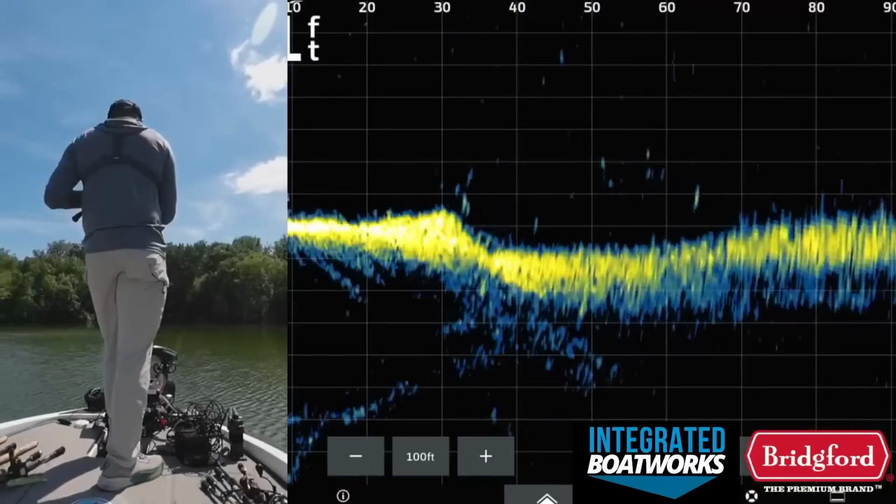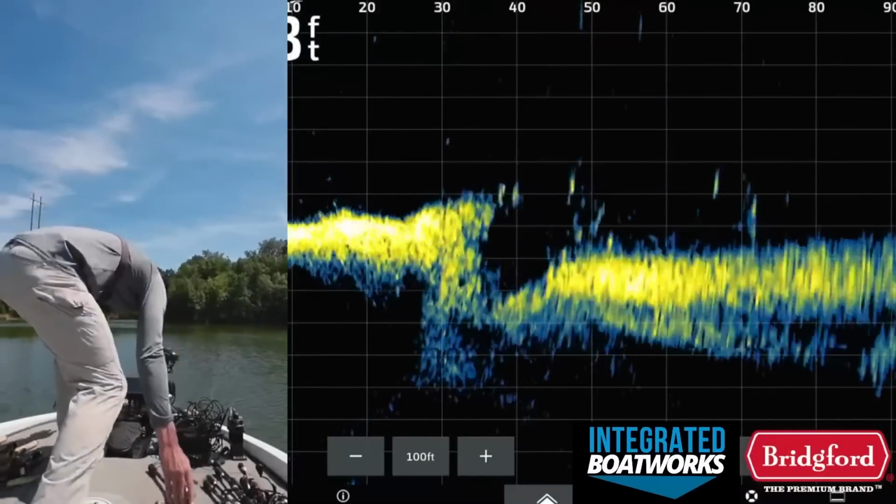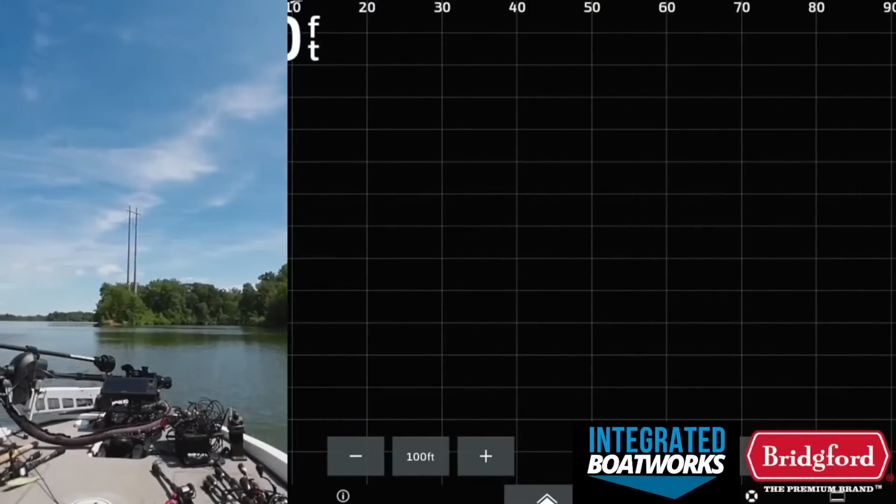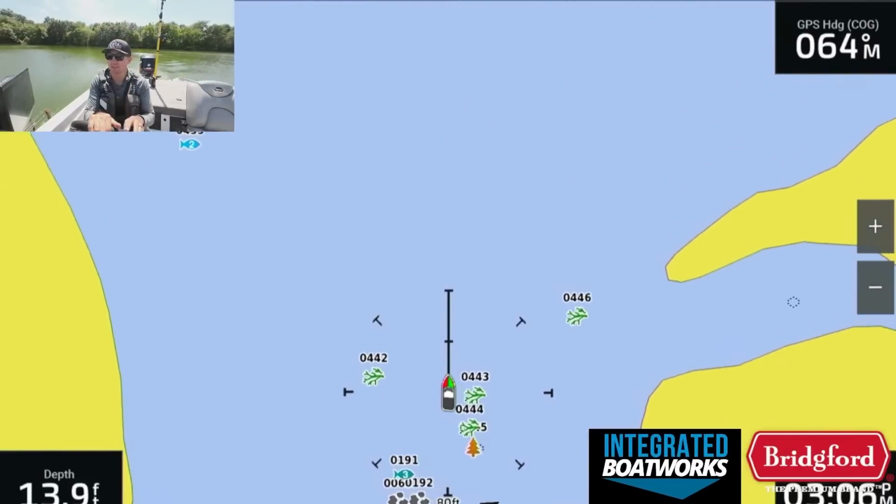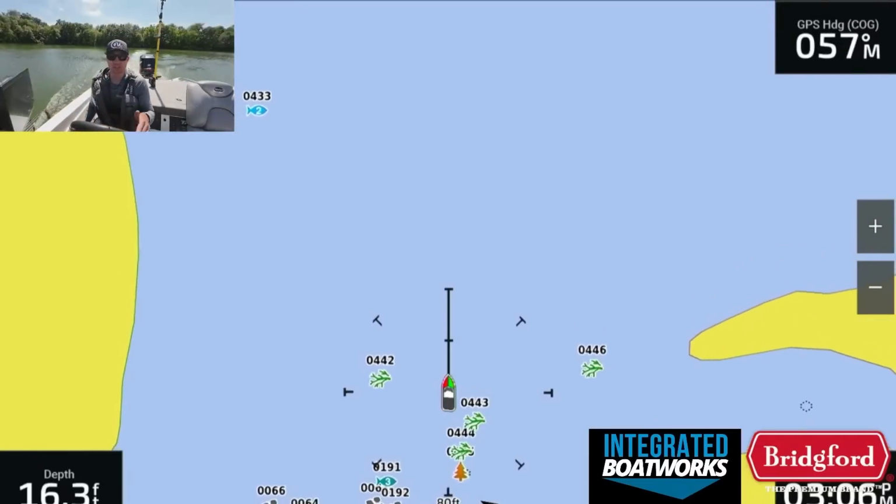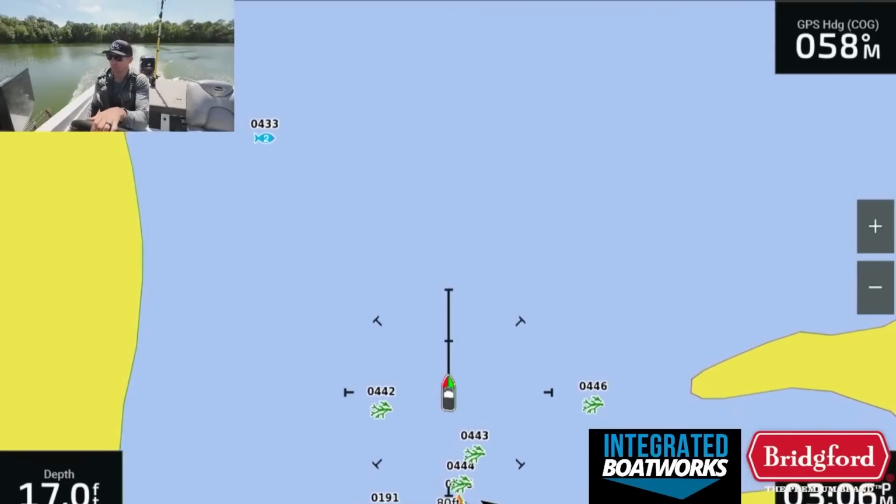Kind of a bummer, but it's just the game we're playing. Keep rolling. We didn't waste too much time here, I hope. Let me check the recording. Okay, let's keep rolling. Took us 12 minutes basically to fish 3 brush piles. That's 4 minutes a brush pile, not bad. Don't need to be fishing hyper fast, but we need to be moving a little bit. So let's keep rolling. There's more brush to fish.